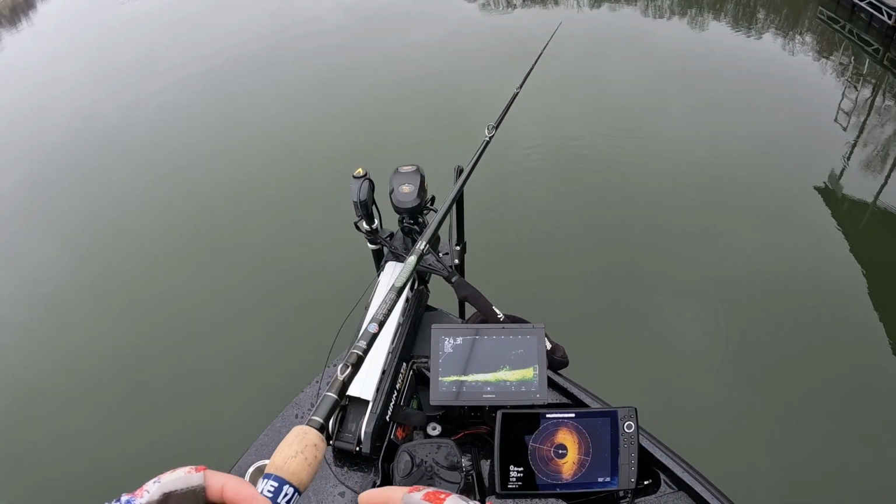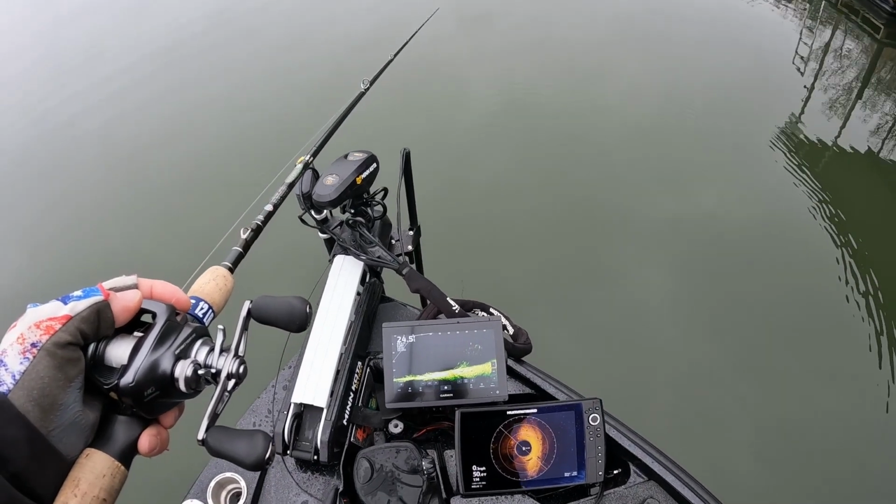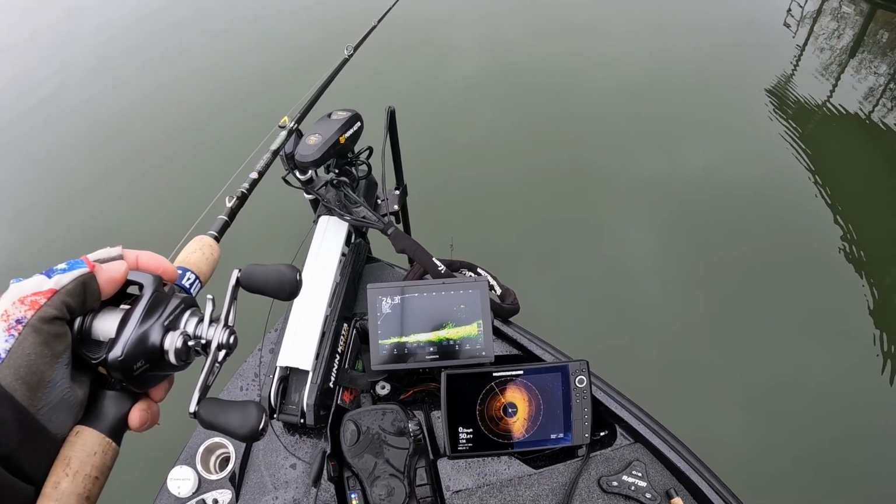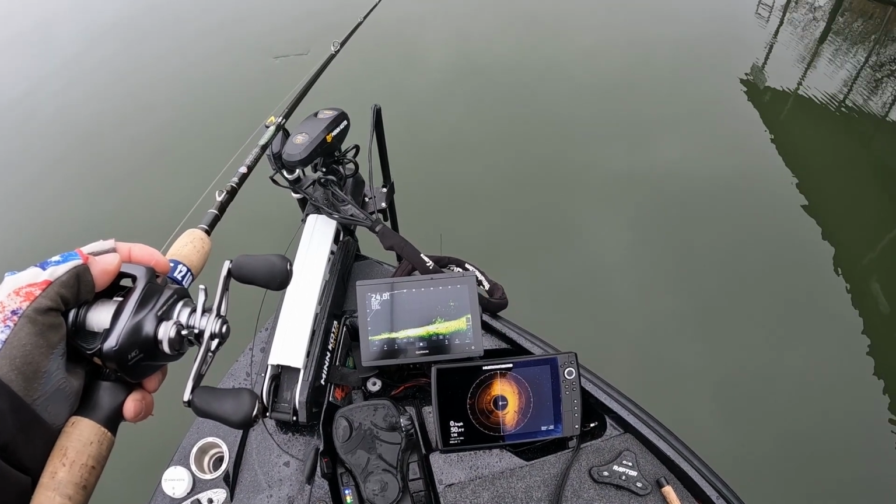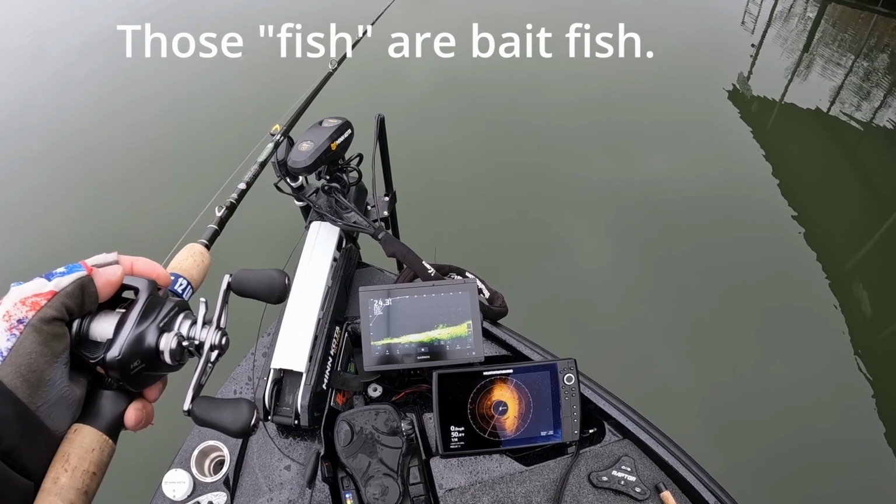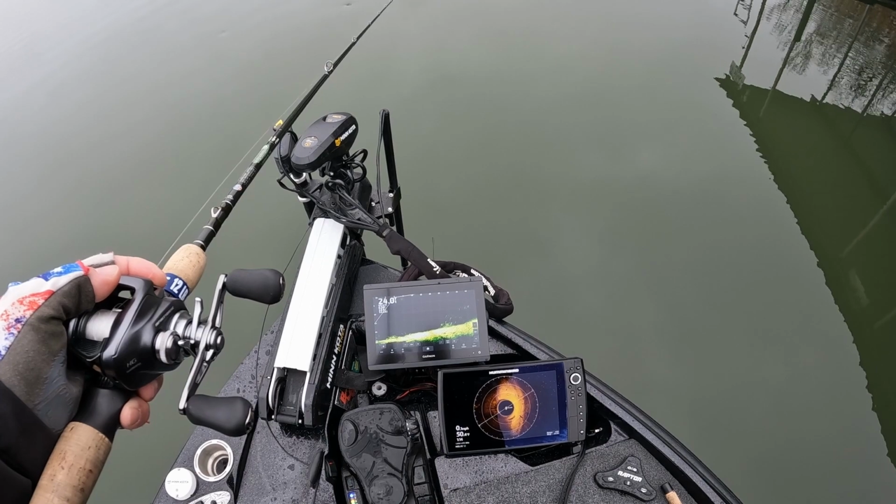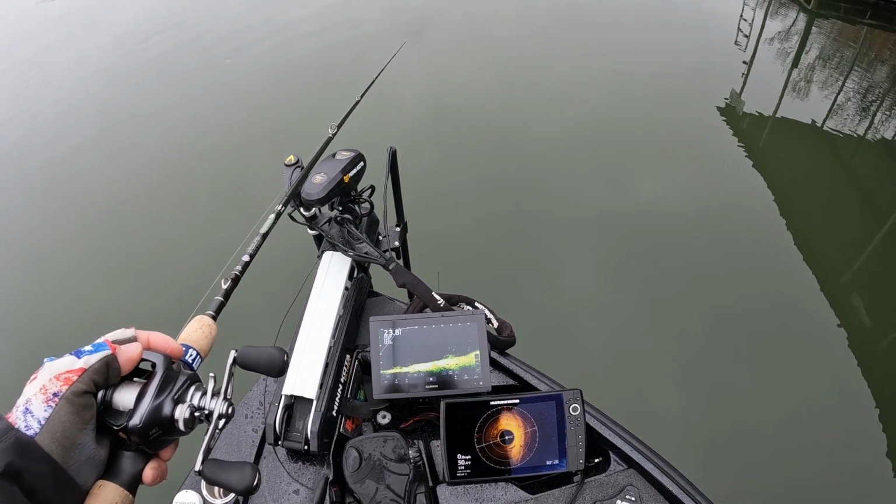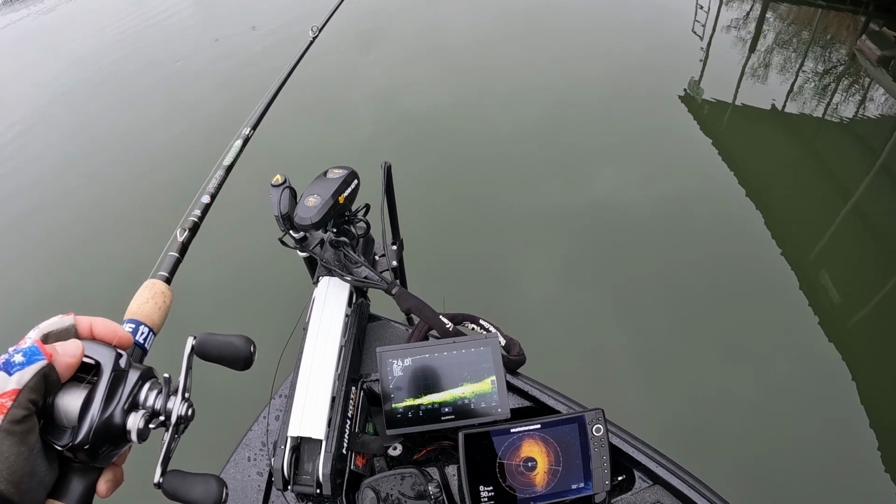Alright, let's try it again. Alright, there goes my jig. It's going through those bait fish, headed right for that brush pile. See some of those fish chasing it a little bit. And there we go. Now I'm right there in that brush pile. I'm not sure if that's a brush pile as it is. I can feel a little bit in there.